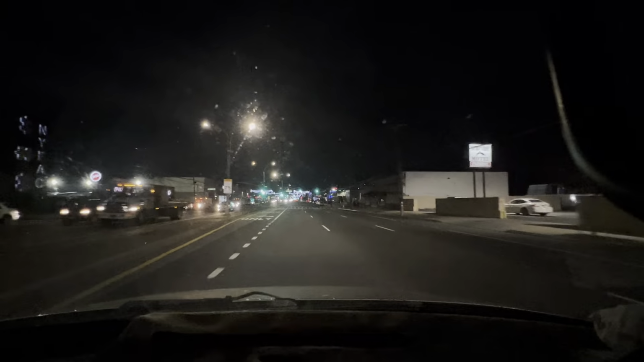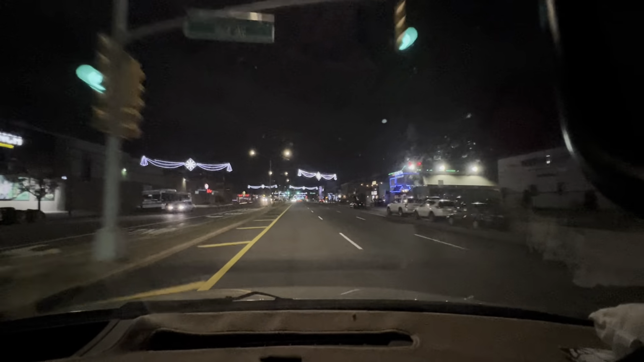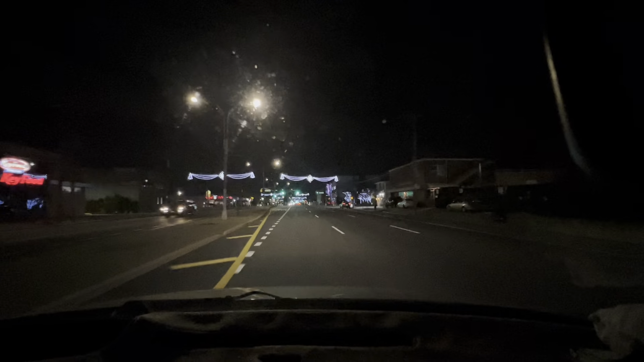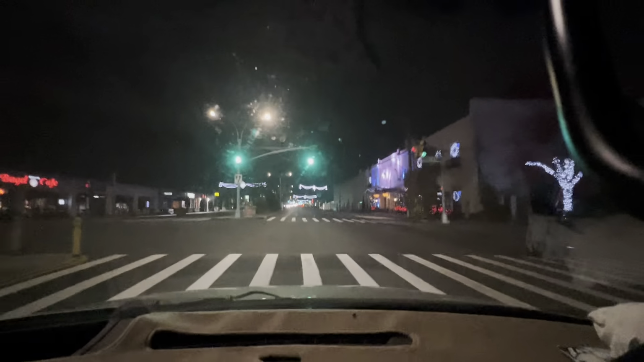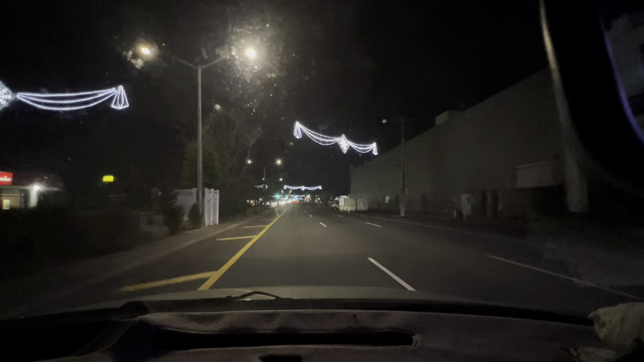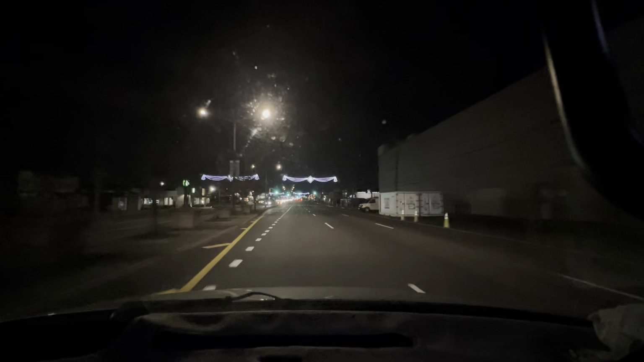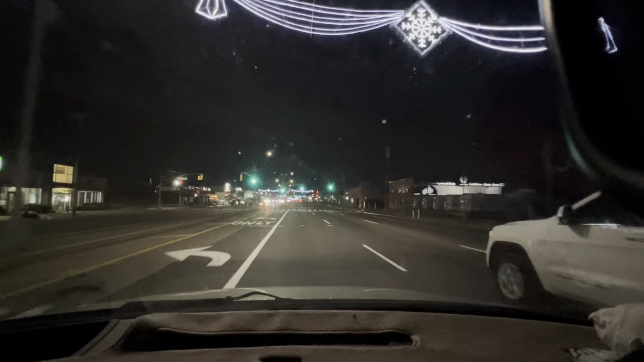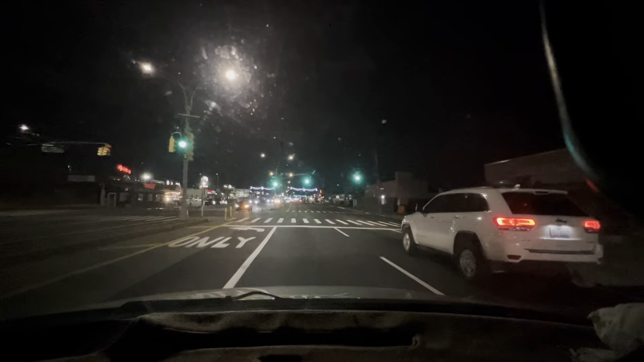And right here, I'm going to guess that this light is green. Speed camera reported ahead. Yeah, they put new speed cameras up. City needs more money. Hopefully I'll be turning before then.